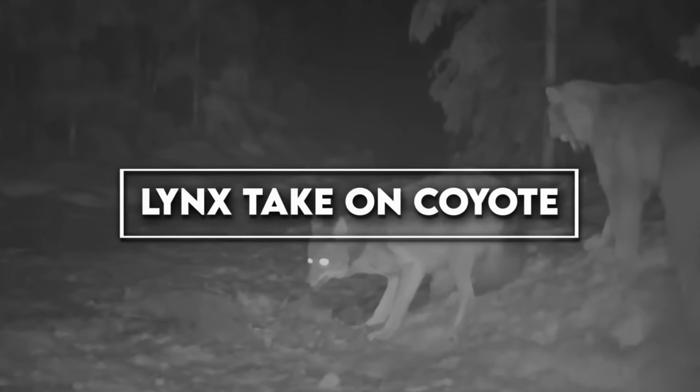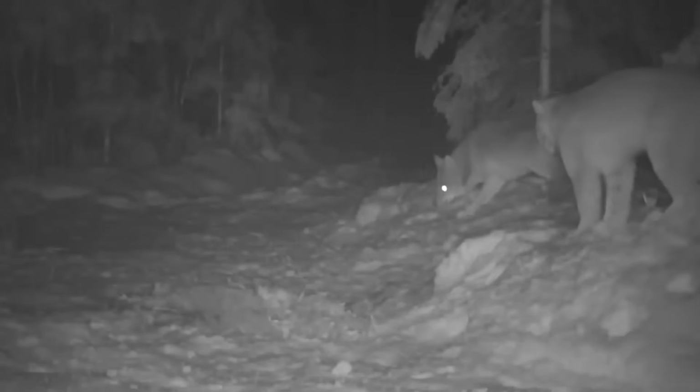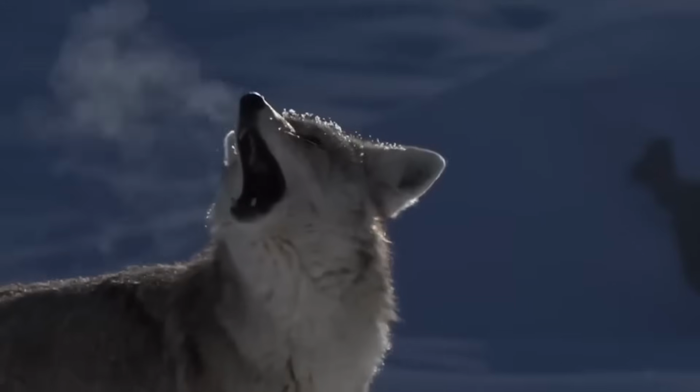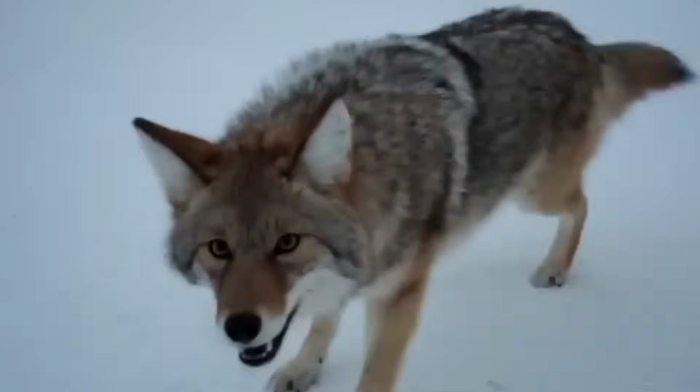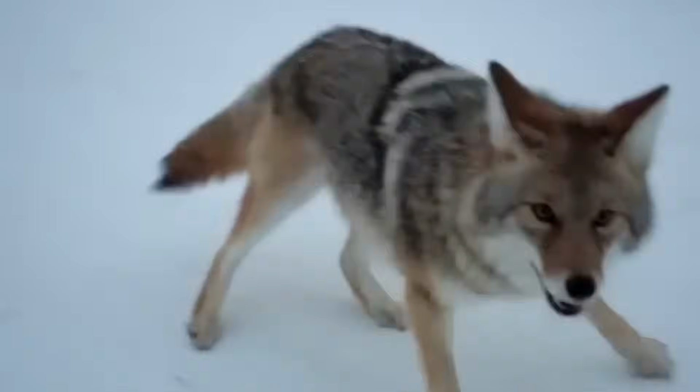Lynx take on coyote. The forest at night can be a very scary place, especially when you're all alone. The howling of coyotes, the hooting of owls, and the rustling of leaves in the wind can send shivers down anyone's spine. For the animals that live in the forest, this is just their normal way of life. One such animal is the coyote, a fierce predator that roams the forest in search of prey. However, even a predator as strong as the coyote can fall victim to the dangers of the forest.